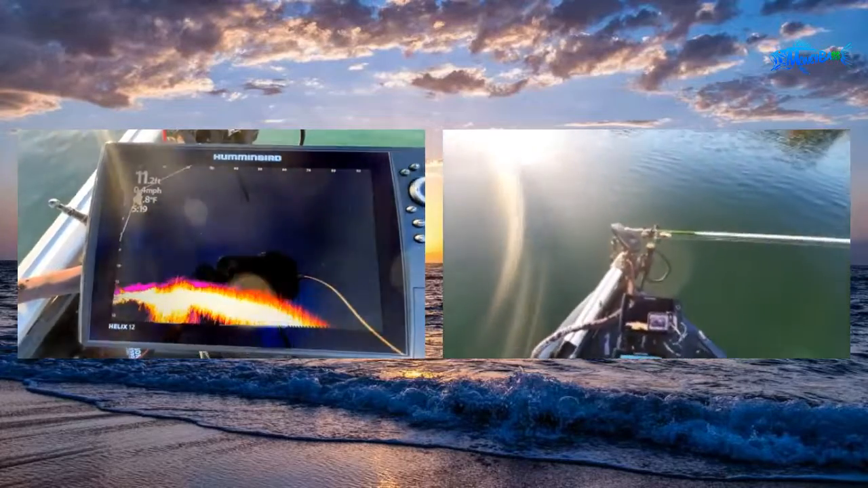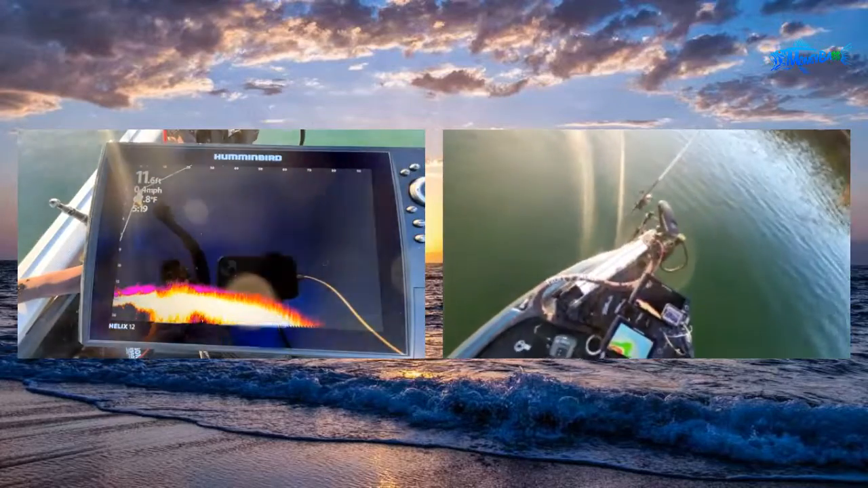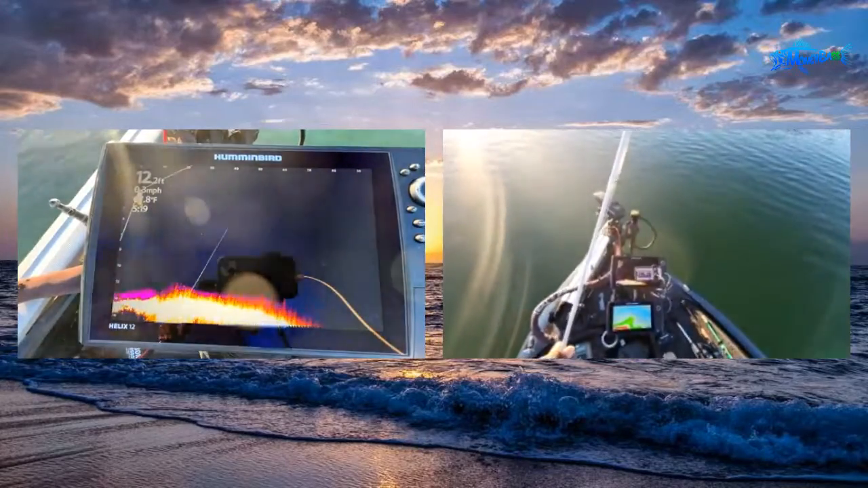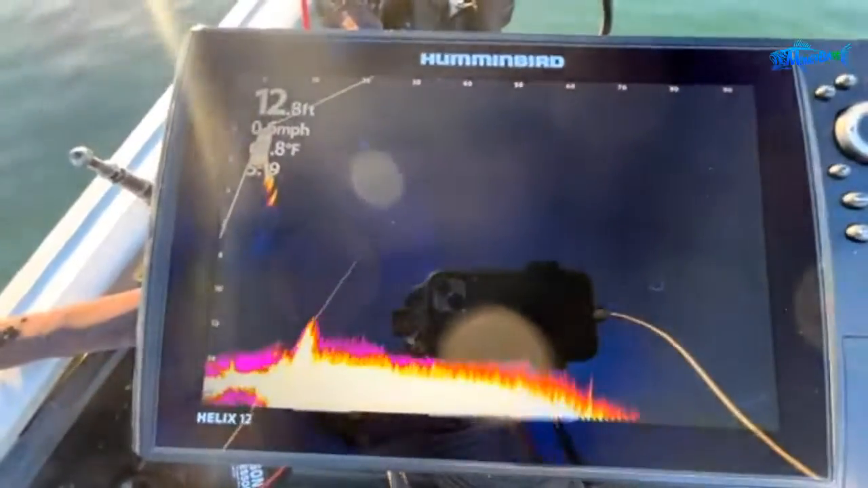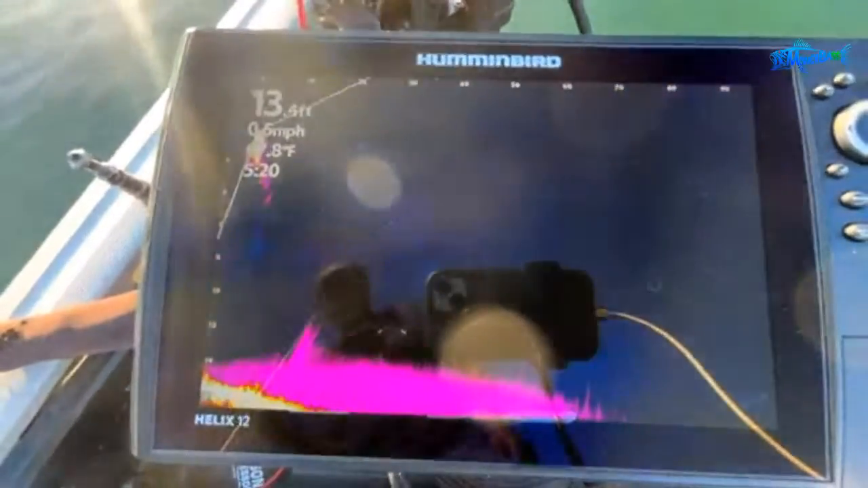So the other thing, I have the Ultrex, of course, and I have my Mega 360 that you see over here on the other side. So that is the setup that I'm currently running. All right, let me just put this back up so you guys can see that full screen. And now, like I said, all I'm doing is just kind of roaming around and looking for some fish, some cover, some structure.